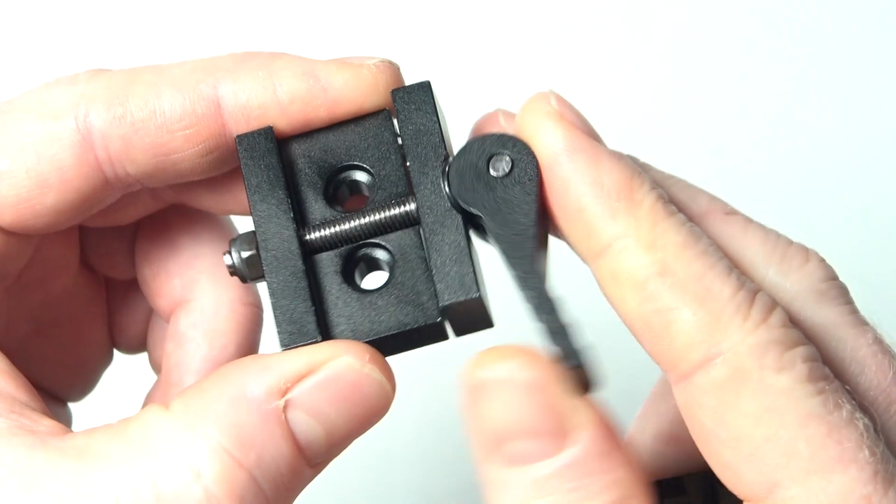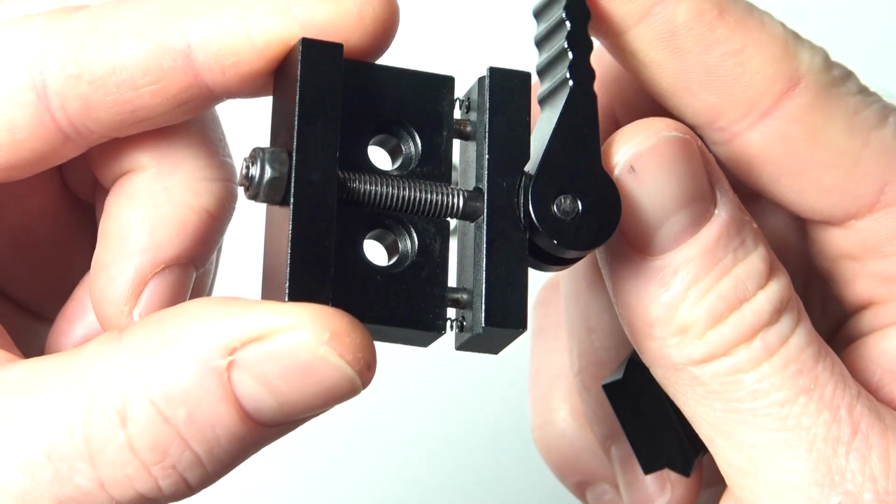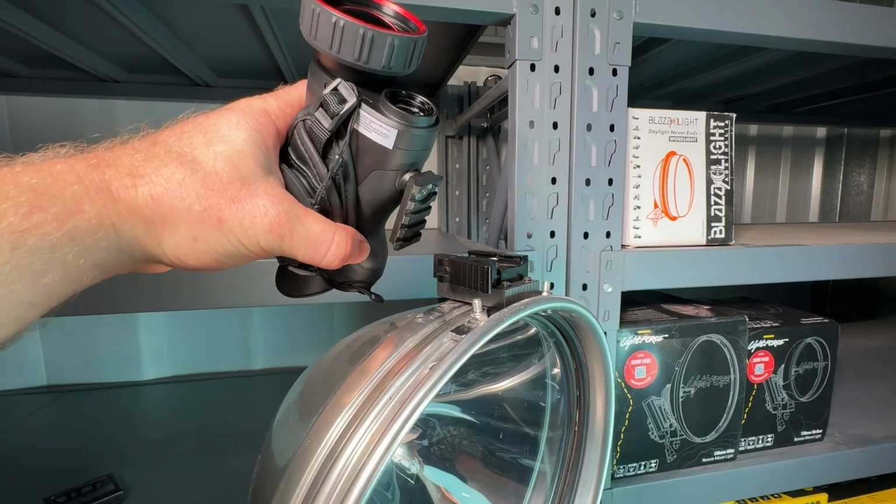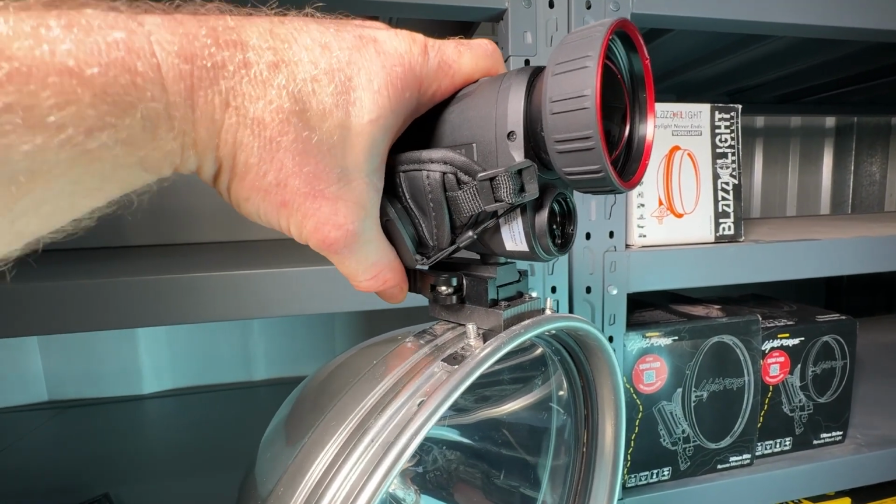One of the biggest benefits to using a smart rest rail system is being able to have access to the charging ports on a lot of thermals that have the port underneath, something that you can't do with the majority of other quick releases.